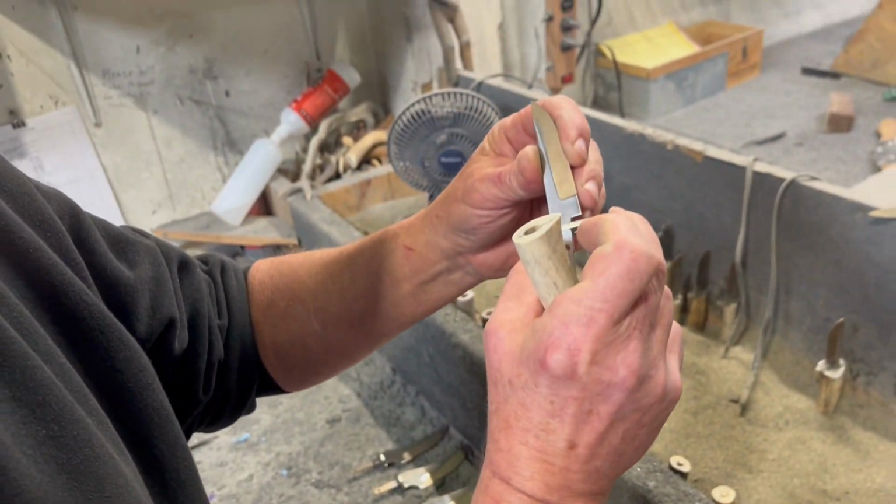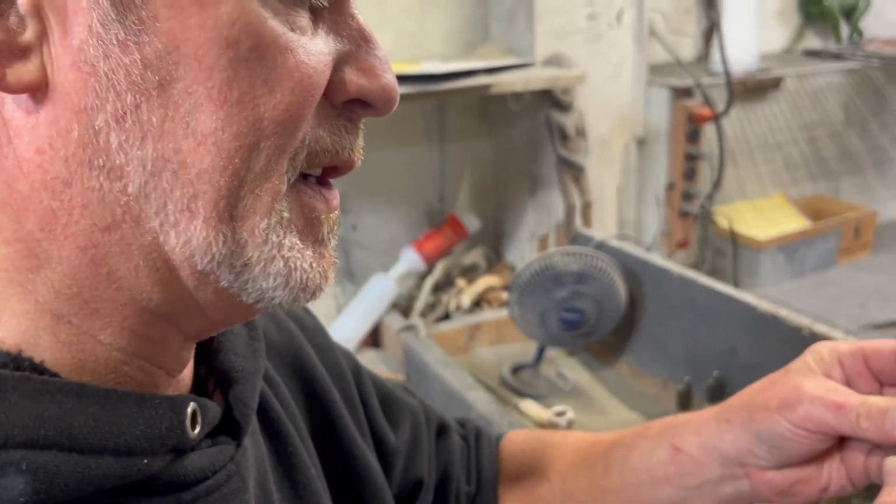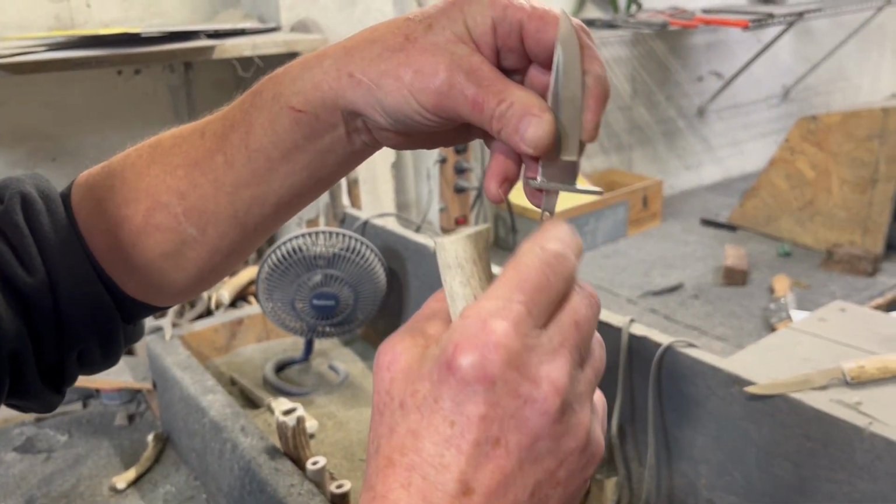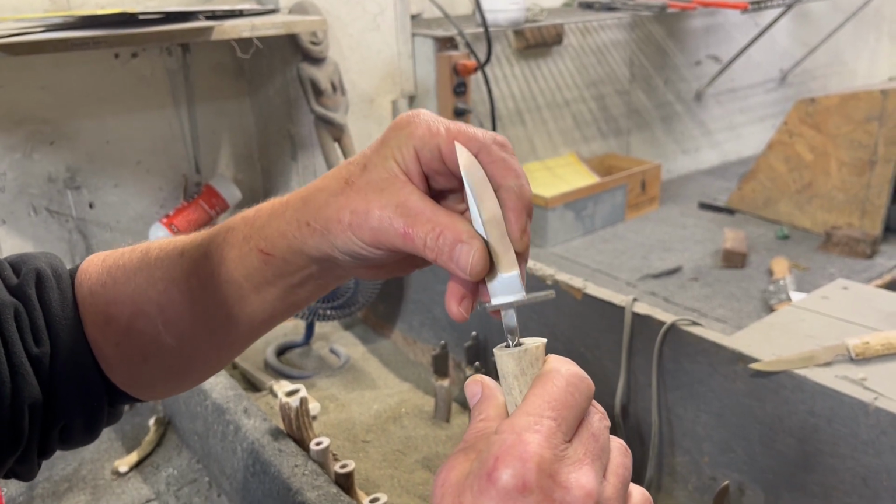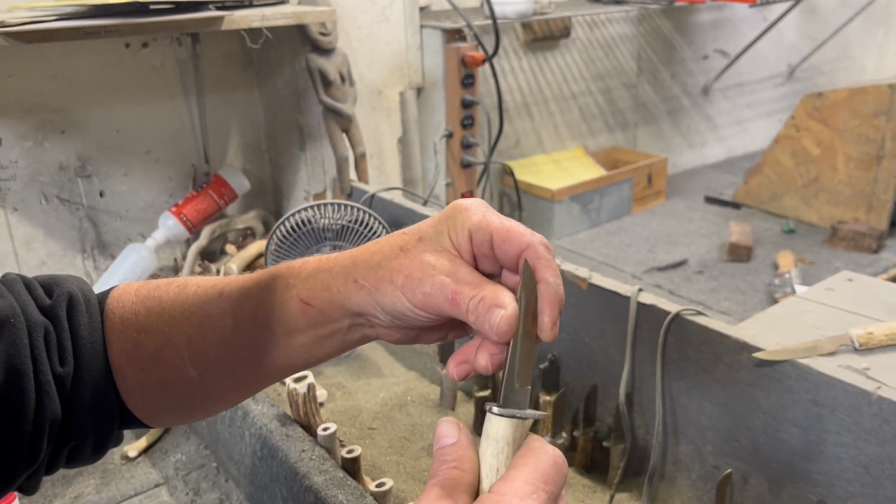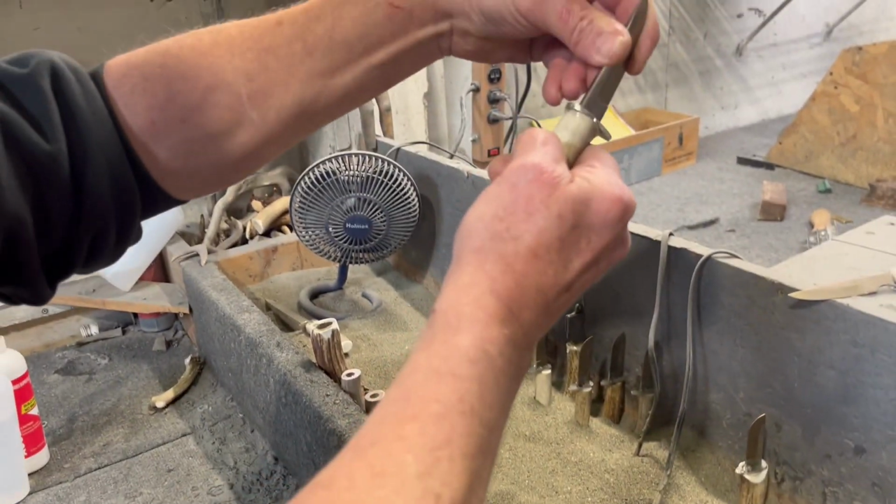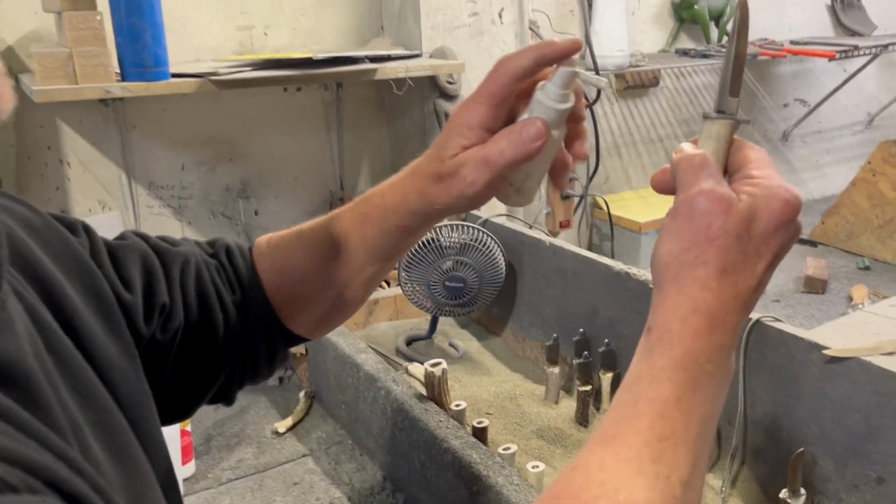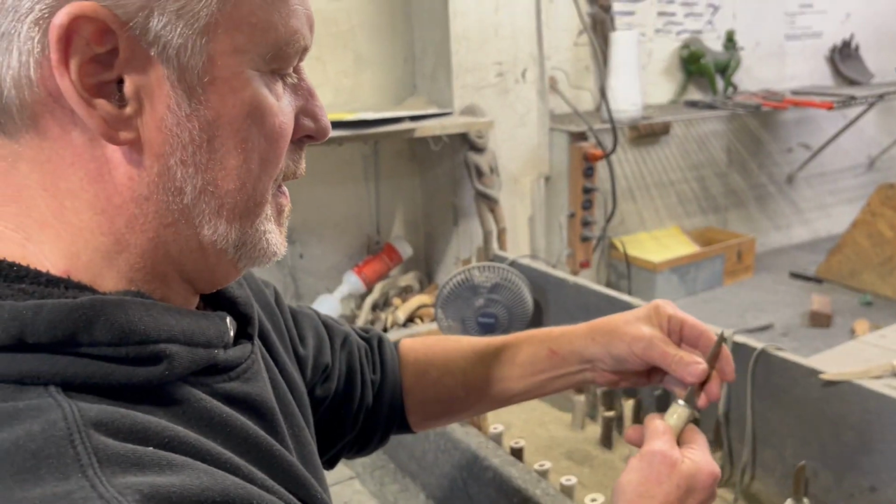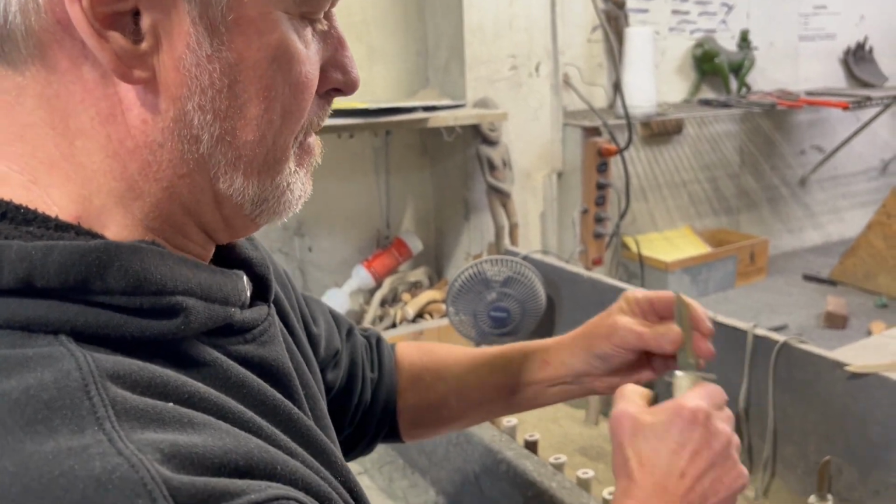And the key here too is the guard. When it slides up underneath the heel of the blade, it's got to be level and flat, so there's no gaps between here. Now I'm going to put this in here like this, and you want to make sure it's straight, flush, balanced. I'll use this accelerator right here and then we'll shape it.